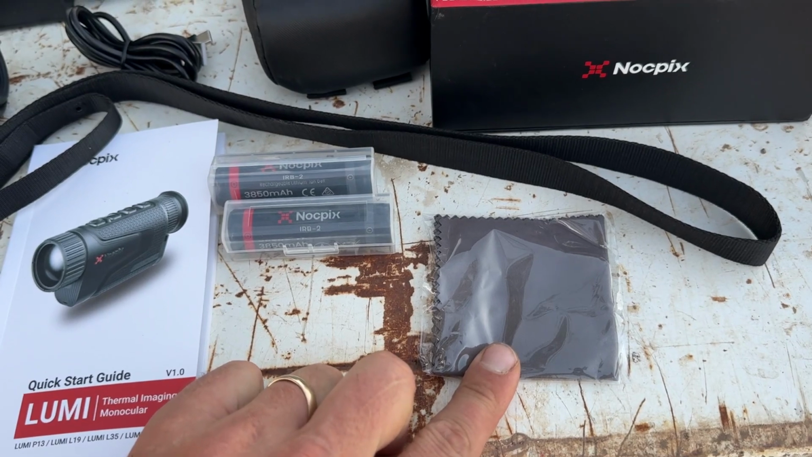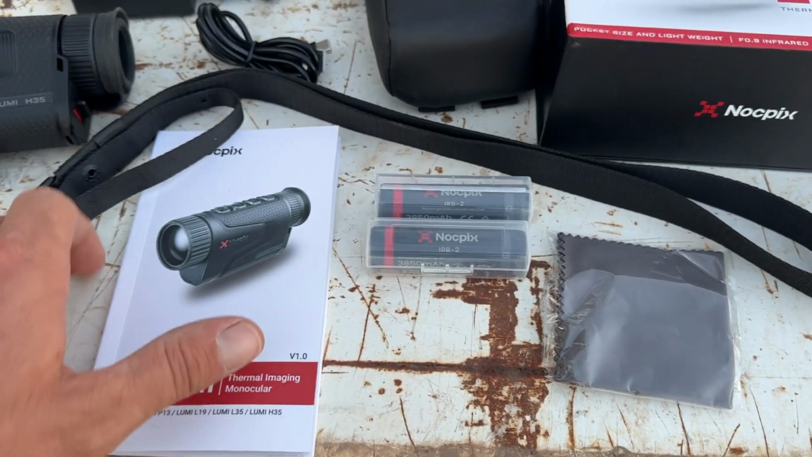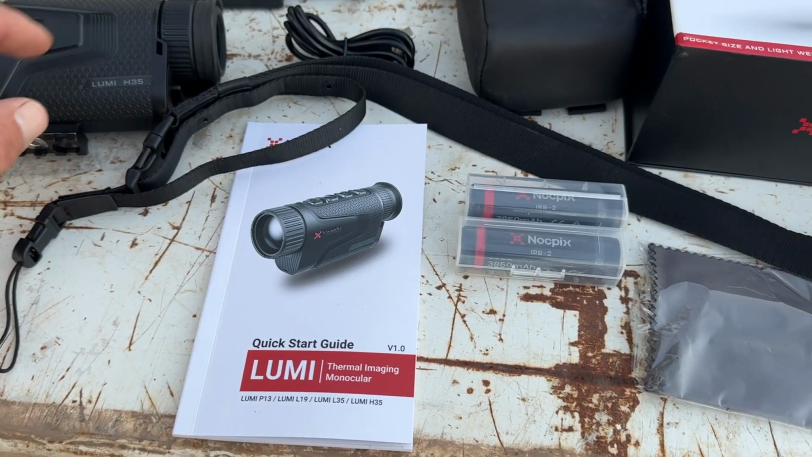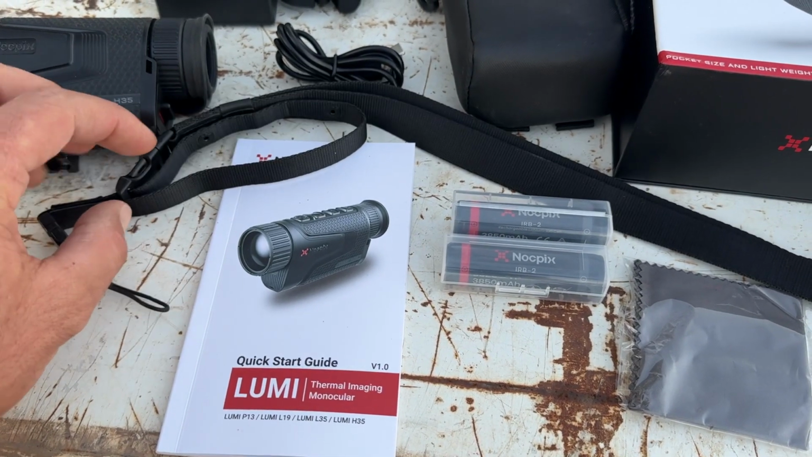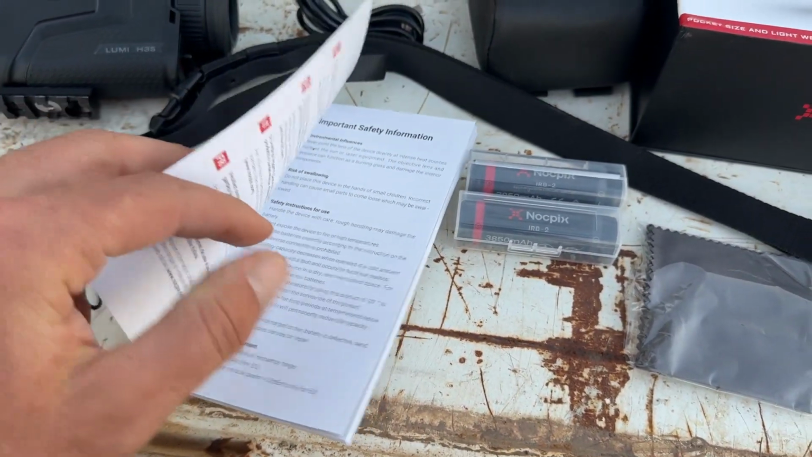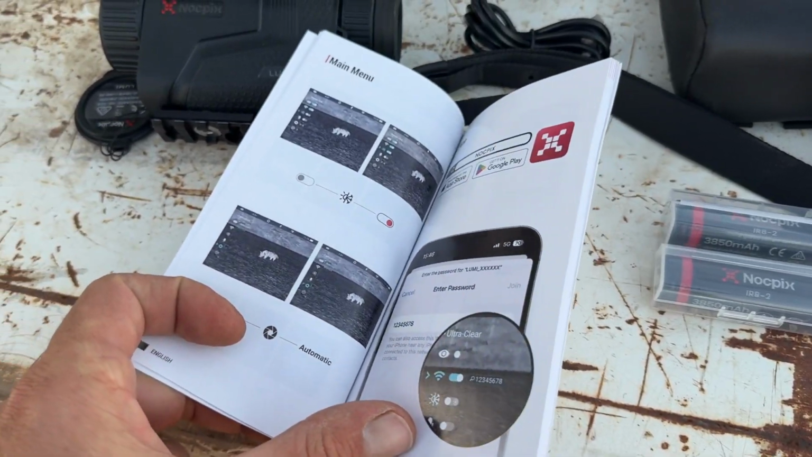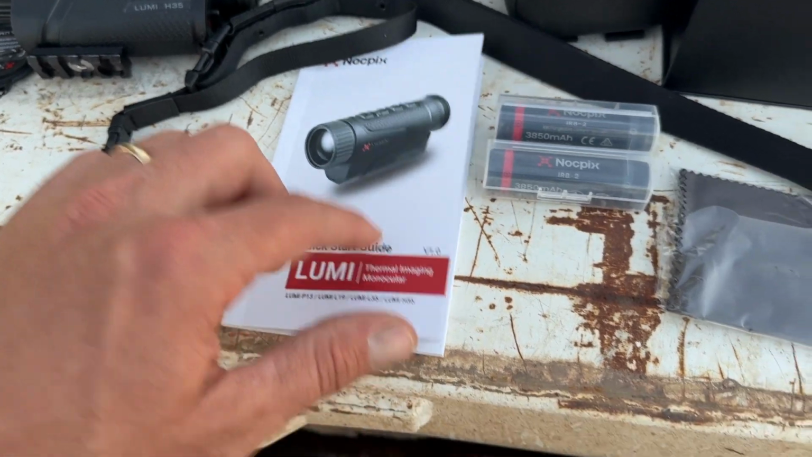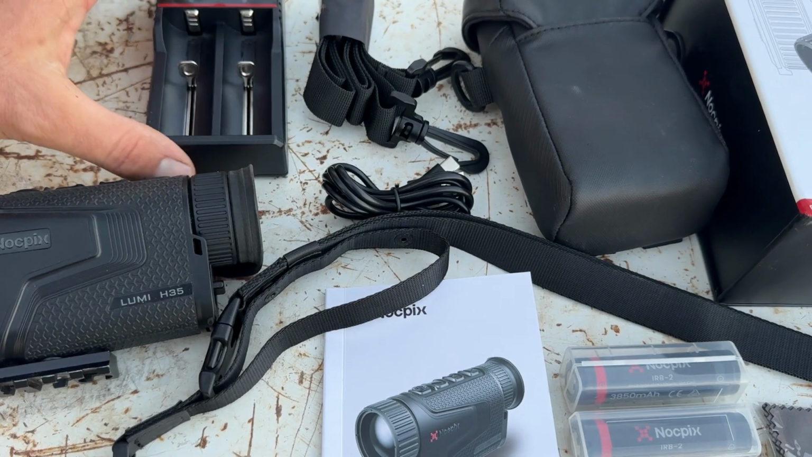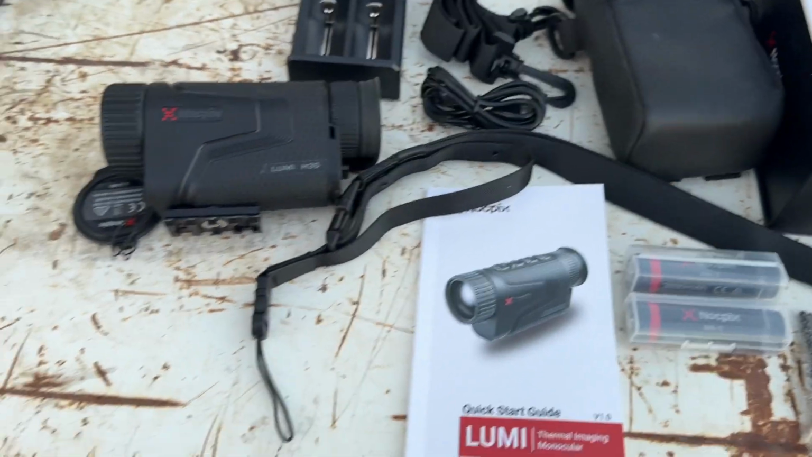But anyway, it comes with a cleaning cloth. You get two 18650 batteries. It just runs on one, so you get a spare. You get this nice strap for the device itself, a neck strap, or you can disconnect it and have it as a wrist strap. You get a fairly nice user manual, fairly easy to understand. It shows you all the information on how to work the menu systems, and the QR codes for downloading the app. There's the strap for the case, and we've also got a battery charger with a cable. So yeah, that's what comes in the box.